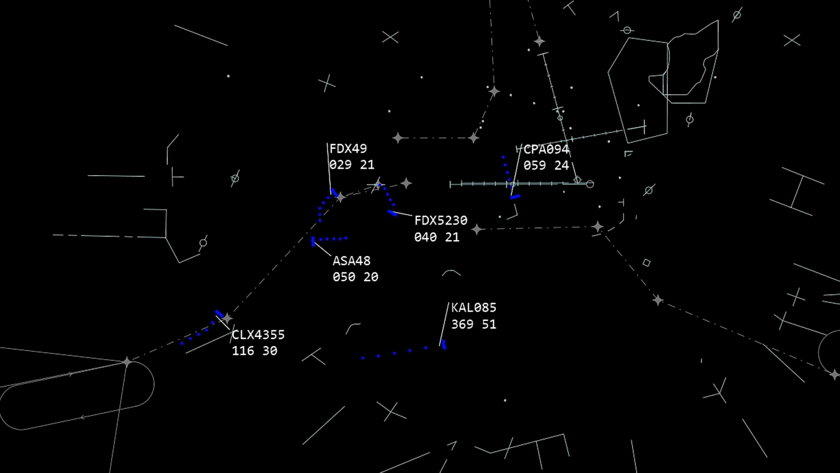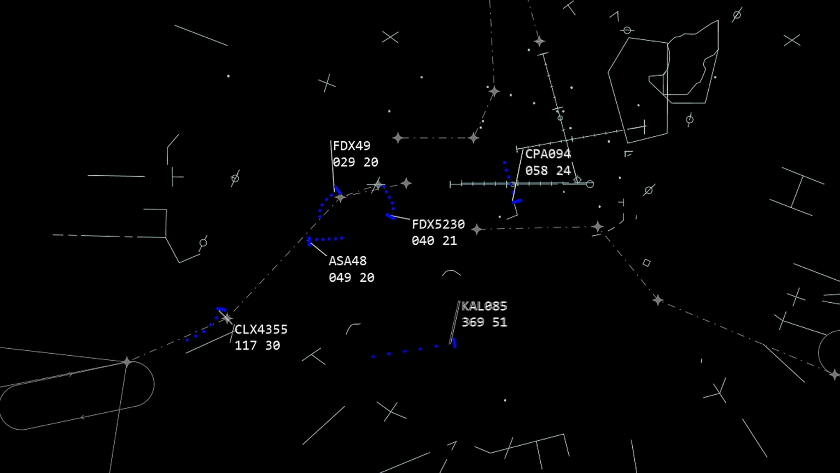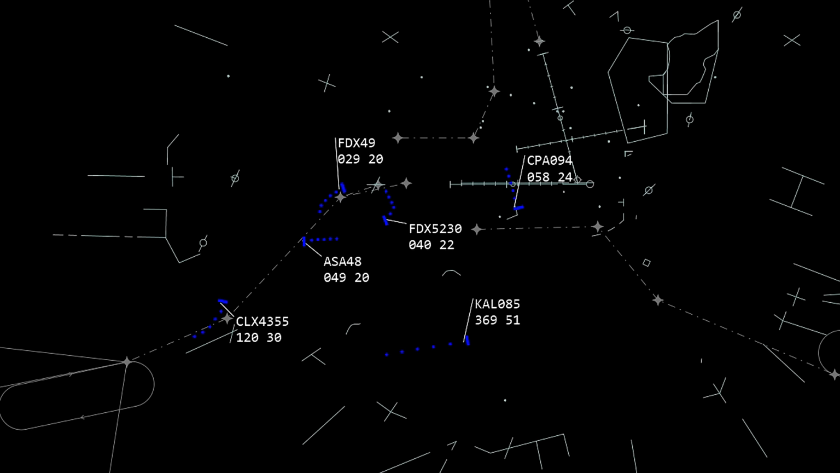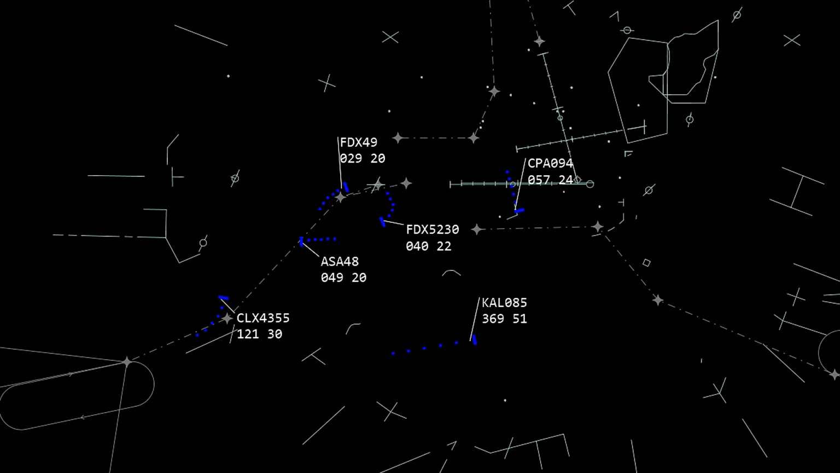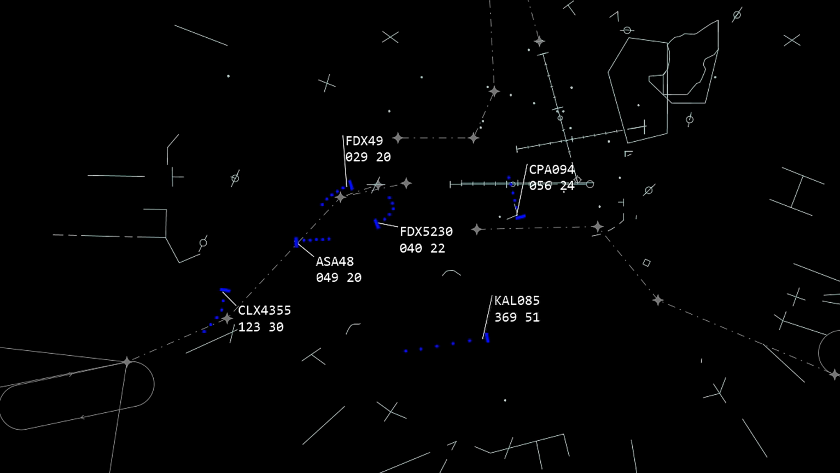Alaska 48, I'll get a base turn for you here in just a minute. Speed your discretion. FedEx 5230 Heavy, heading 200, maintain 4000. 200 heading, we'll keep 4000, FedEx 5230 Heavy. FedEx 5230 Heavy, I appreciate your patience. Your fuel consideration is not as much as the other aircraft, so you'll end up being last. Speed your discretion. Speed our discretion on that heading of 200, FedEx 5230, no problem.